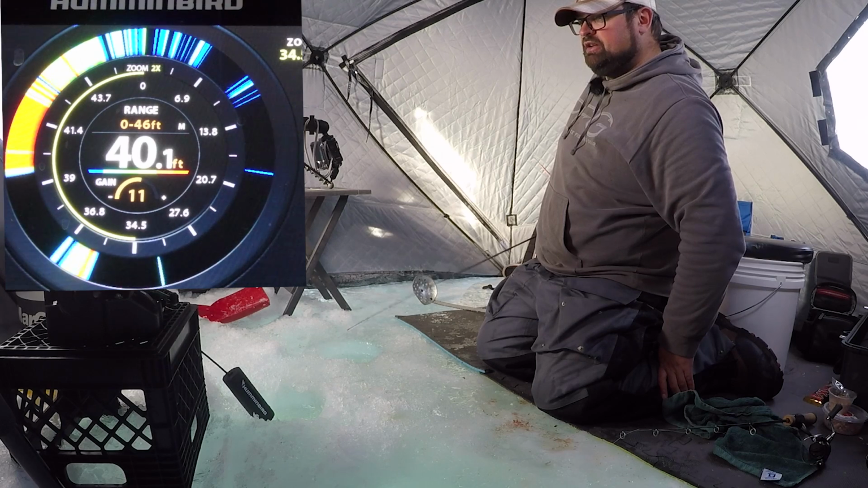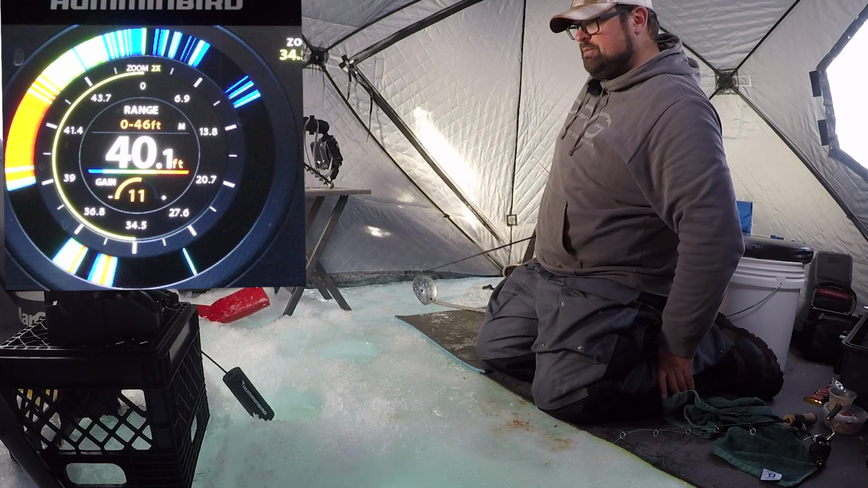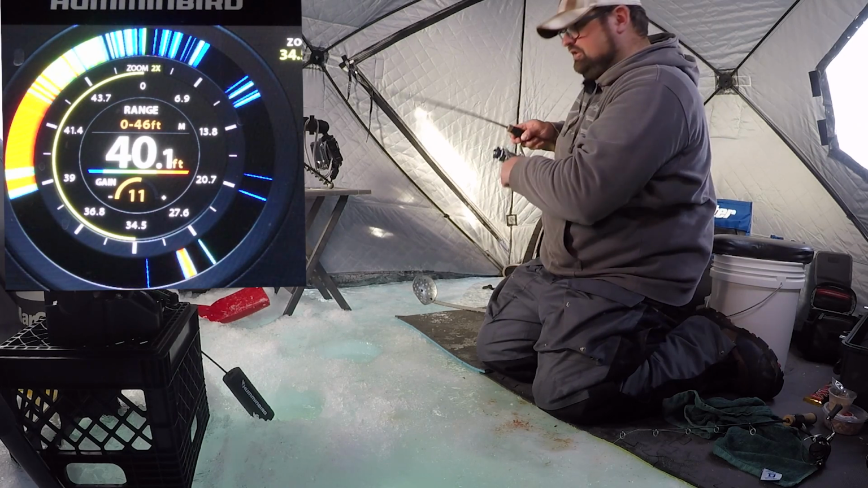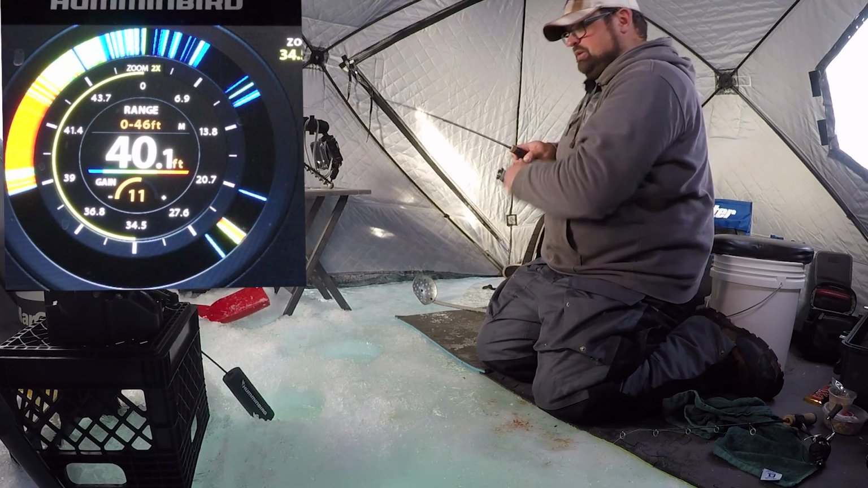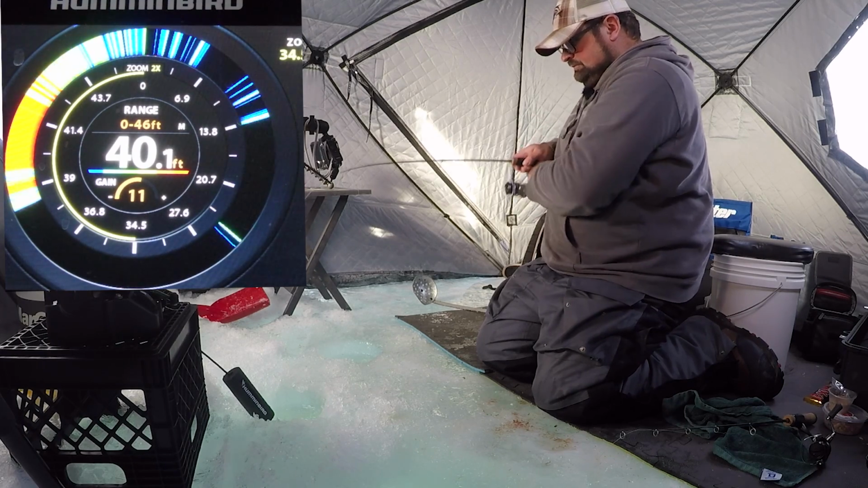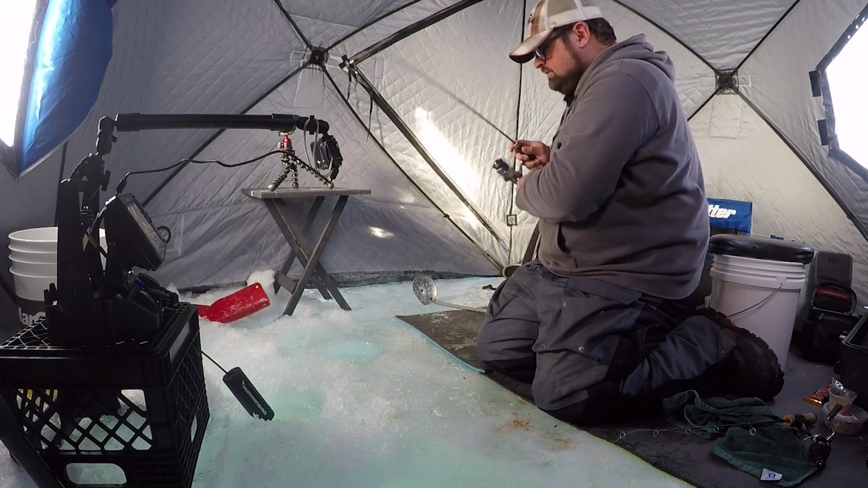Here he comes, turn around again. Come on now. Come on now. There we go. Oh, that bite's definitely turned on for them a little bit. That's 3 fish in no time at all. Right on. Come here.